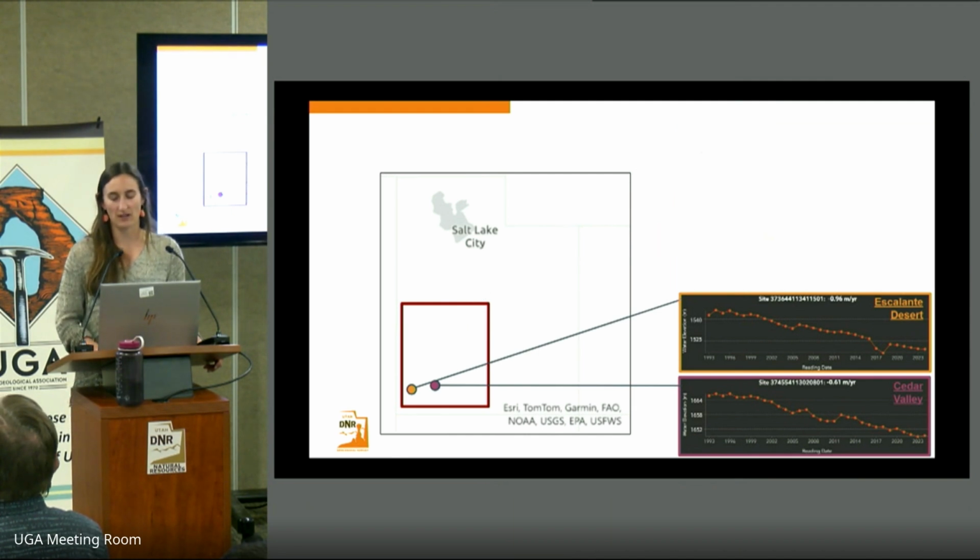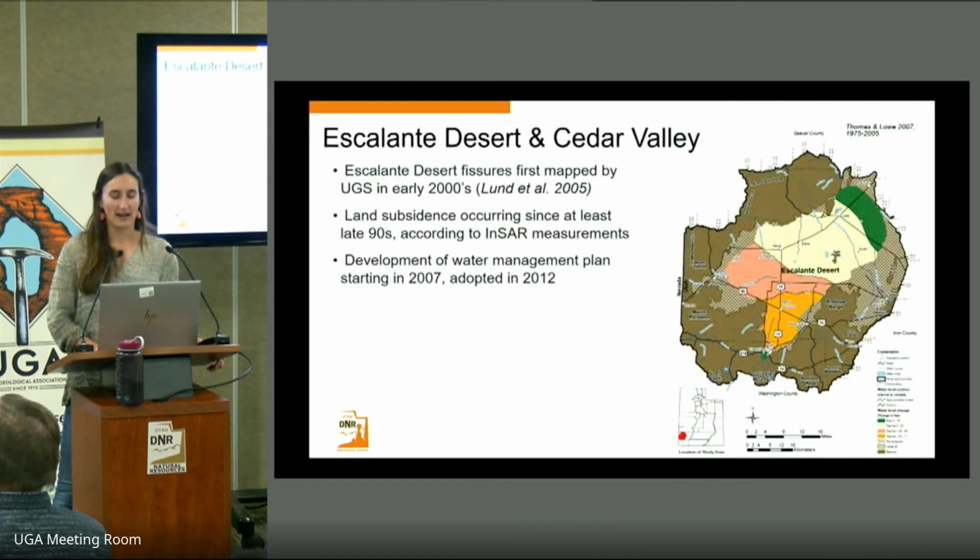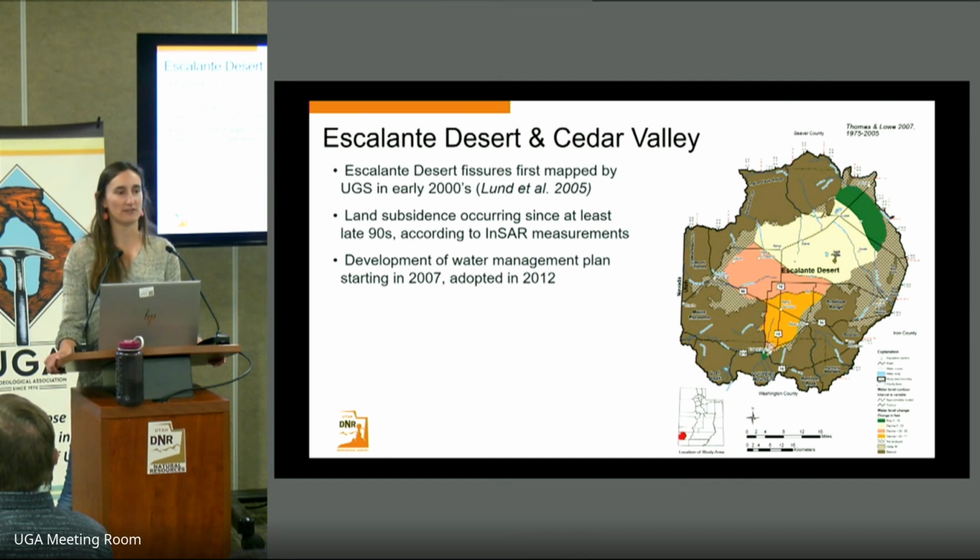We'll first focus on the Escalante Desert and Cedar Valley, where we have some past groundwater budget studies that have measured the amount of groundwater decline from 1975 to 2005. And that's what's shown in this map here, with the greatest amount of decline shown near Beryl Junction in this orange area, where that decline has been up to 70 feet over that time period.